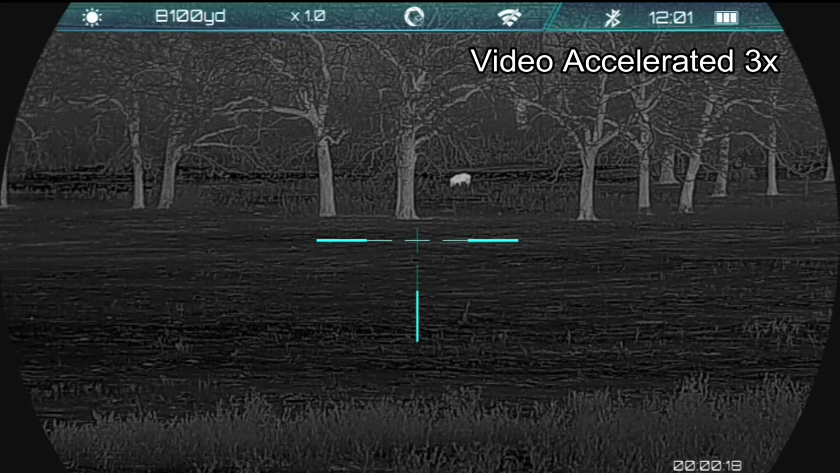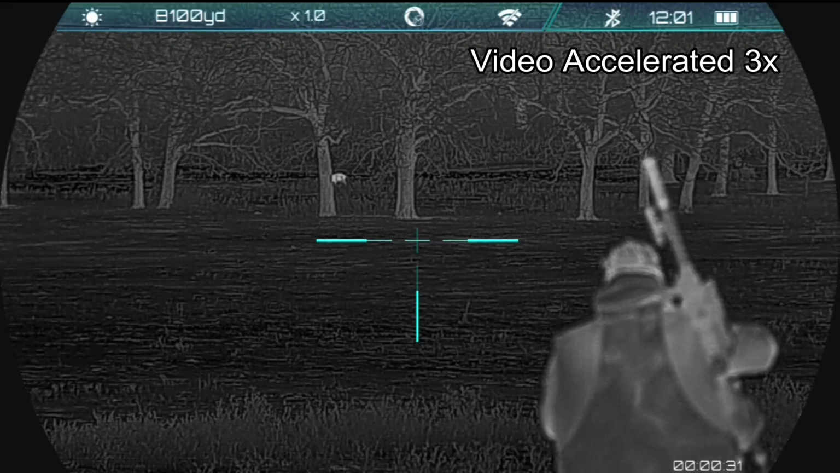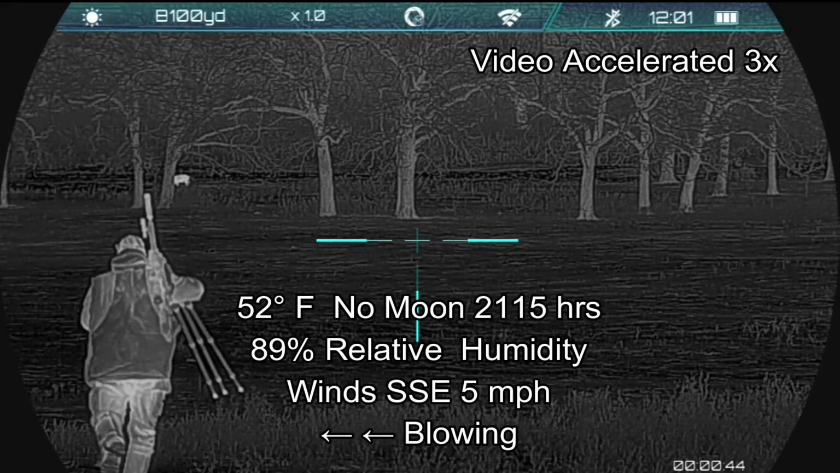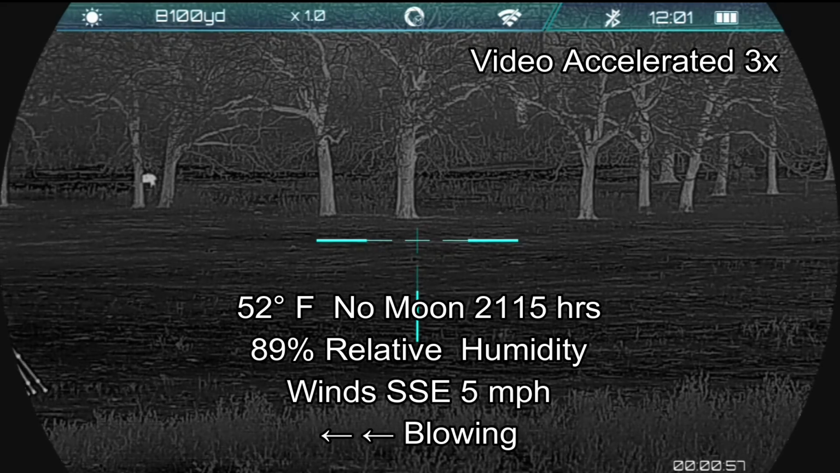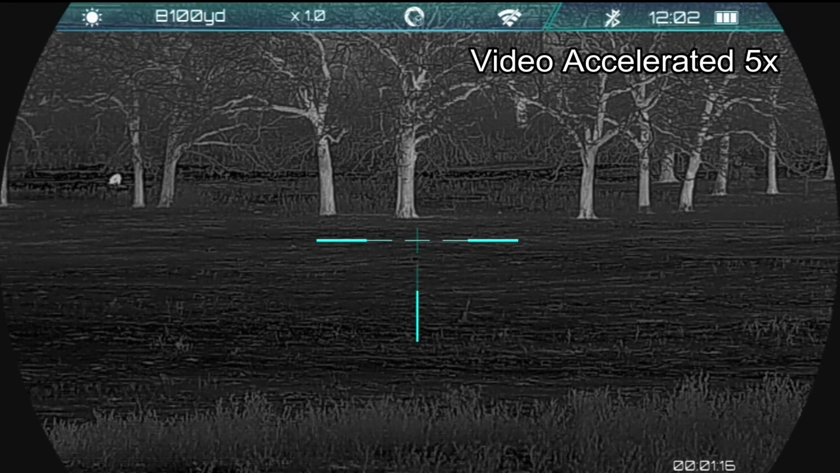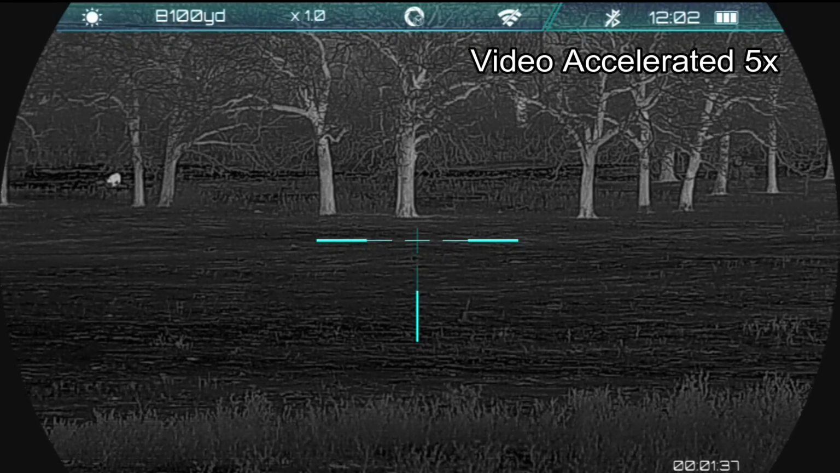I've got a hog off in the distance, so I've set up again the Rix Leap to get video, and I think I'm going to get double video this time. And once again, it's maybe a little too much technology and a little bit too much of nature not doing what I had in mind. As I'm making my stalk out on the hog, and I've sped up this video quite a bit, but as I'm making my stalk out to this hog, the hog is moving off to the left.